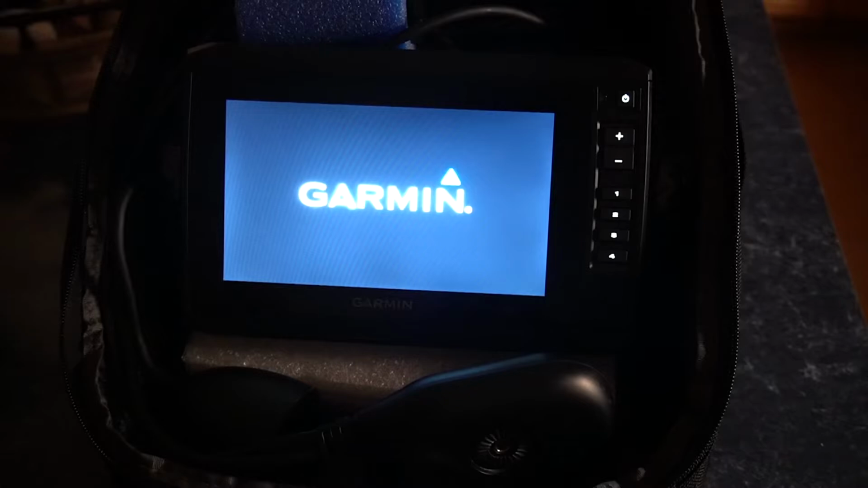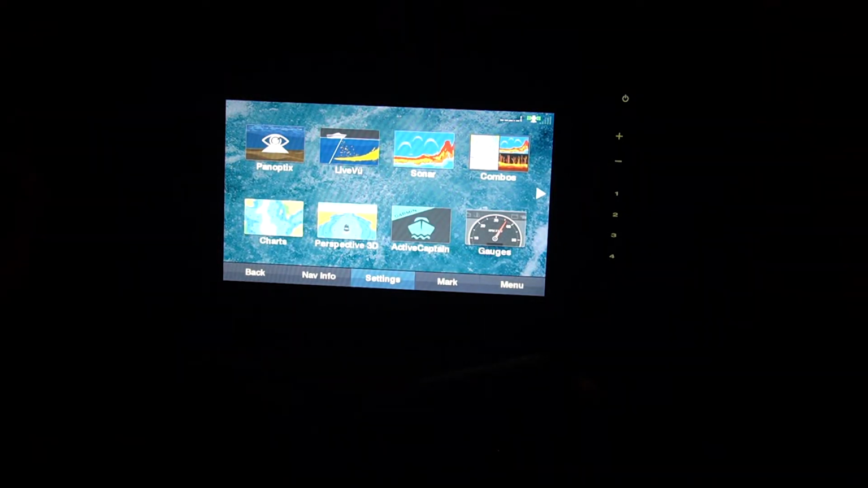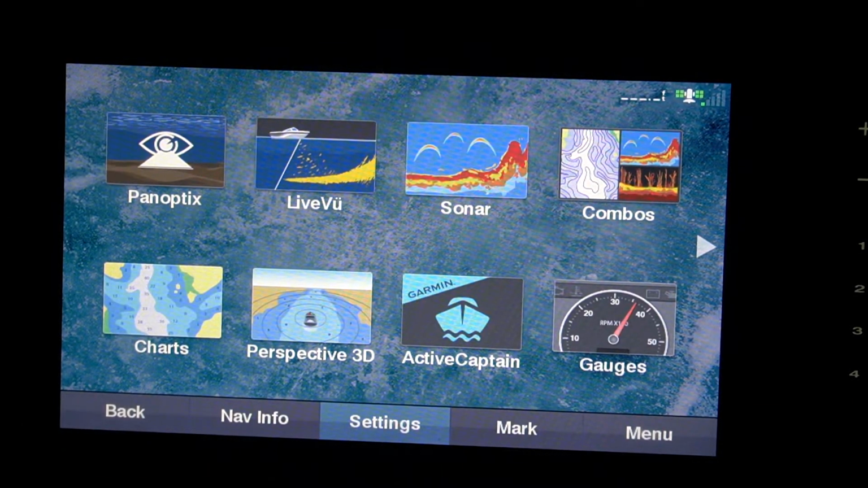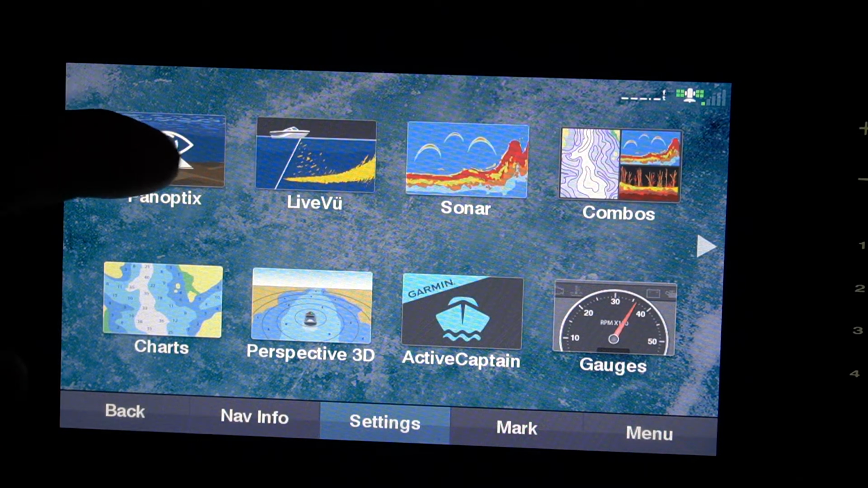Takes a minute to turn on here. So this is just, I don't even know, it's just a warning. I just hit accept. I really haven't read it, to be honest. But this is how I have mine set up here. I use the Panoptix the most, so I set that up here first. So let's start off and just click on that.